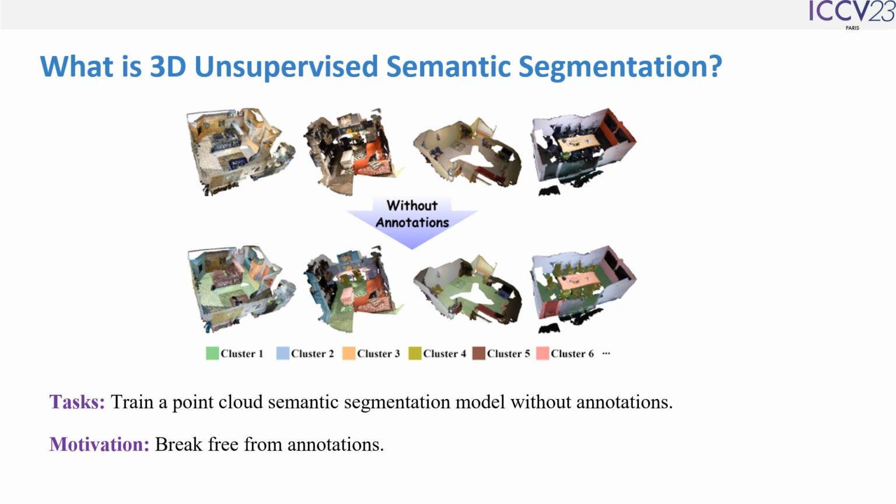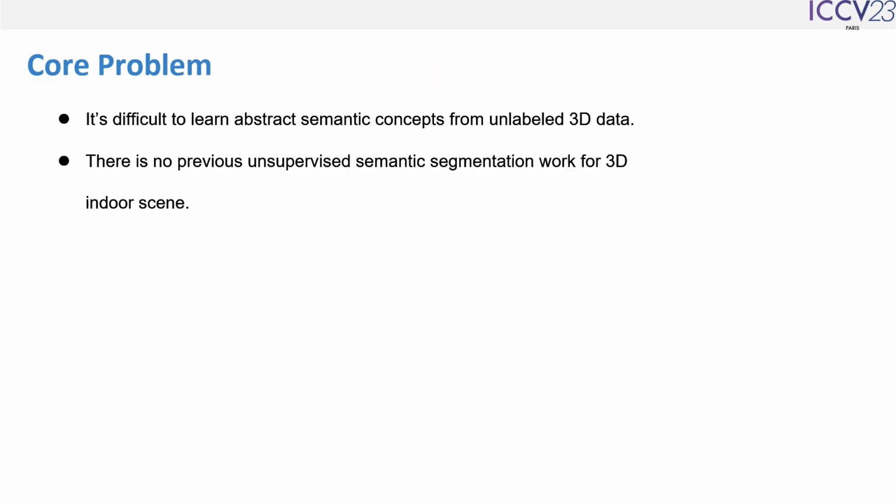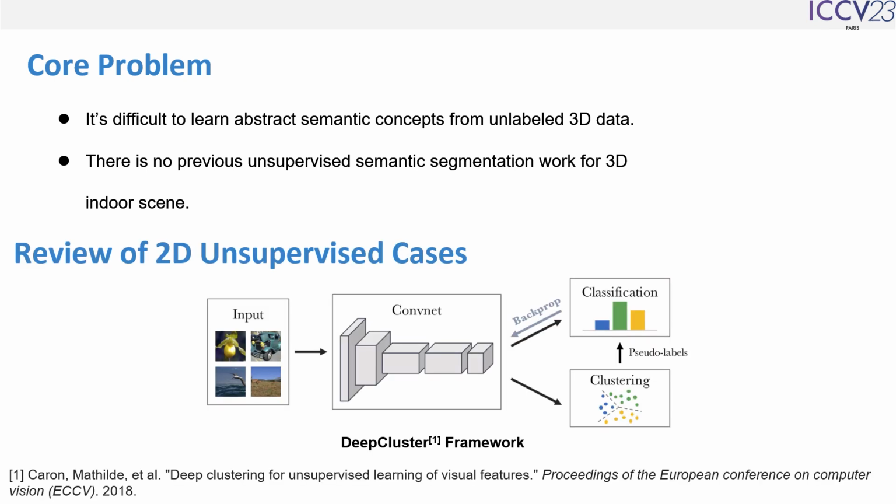The success of various supervised methods leans on annotations, but it's impossible or laborious to label all meaningful points in a 3D scene. In order to break free from labels, we start to explore unsupervised methods. There are two core problems of unsupervised semantic segmentation. The first is how to learn abstract semantic concepts from unlabeled 3D data. Meanwhile, there's no previous unsupervised segmentation work for 3D industry for reference. So we expect to find inspiration from 2D unsupervised cases.